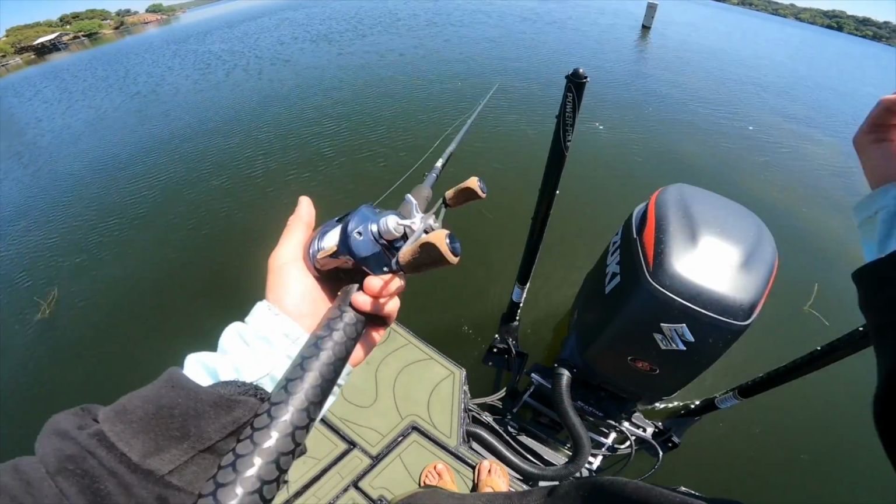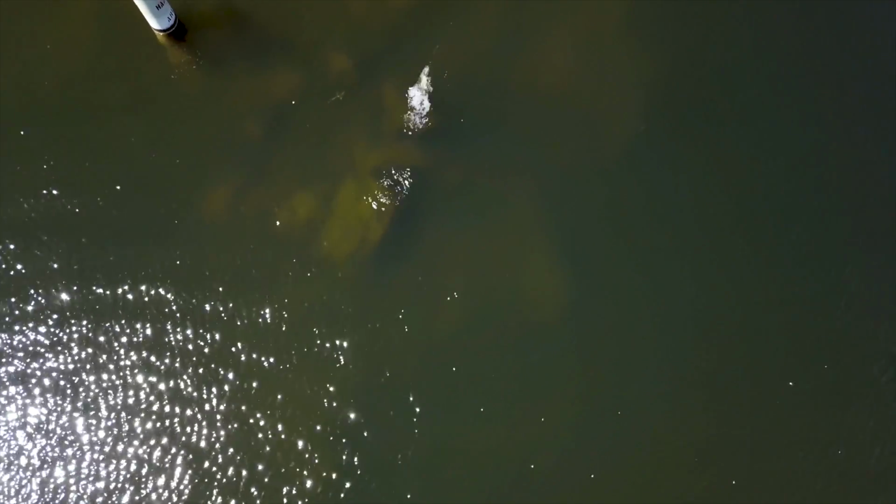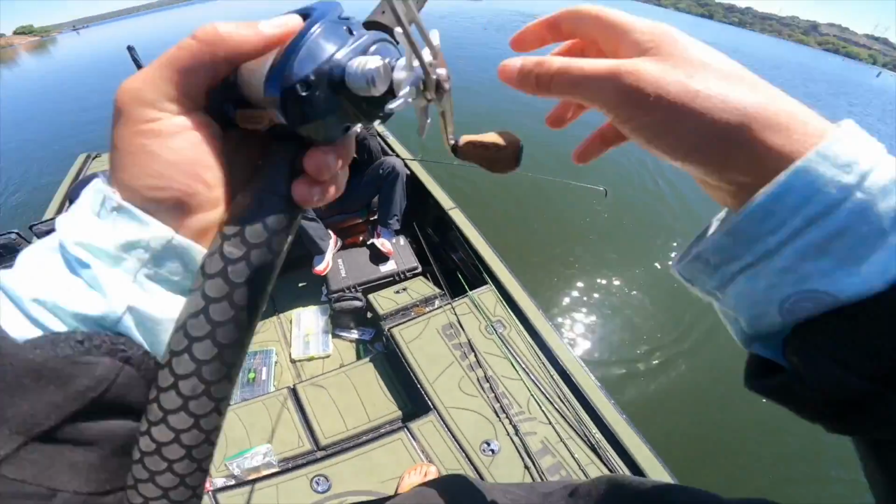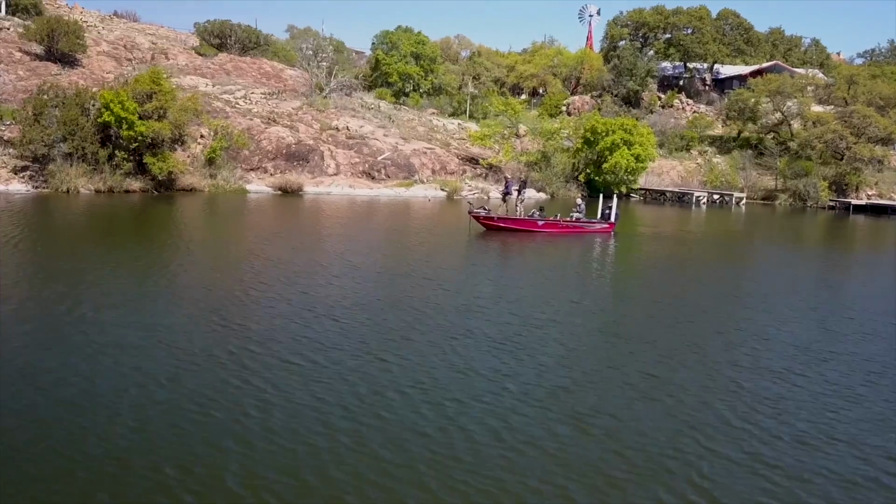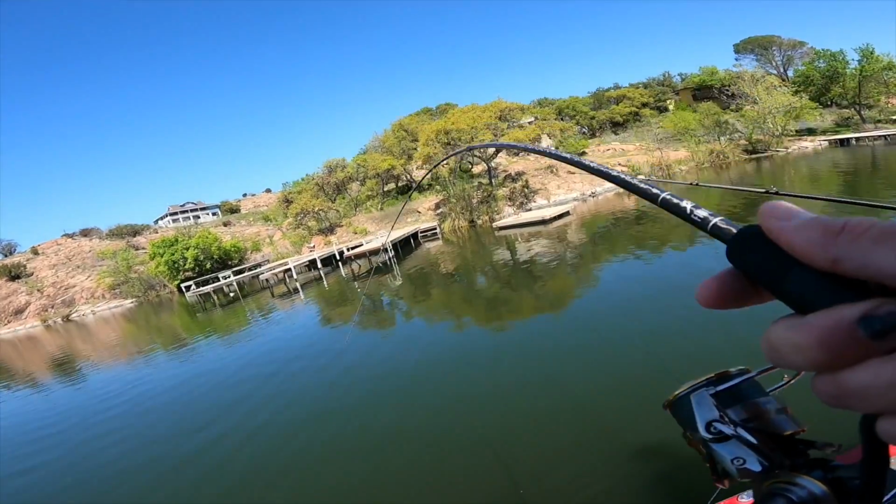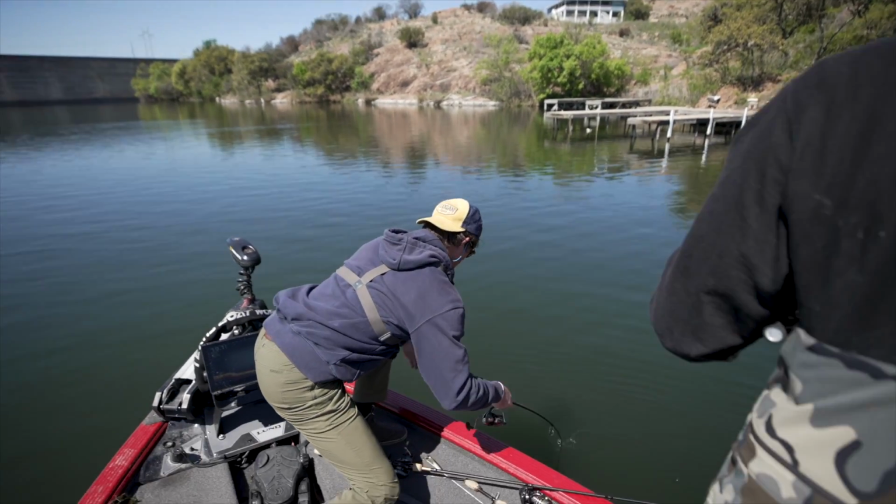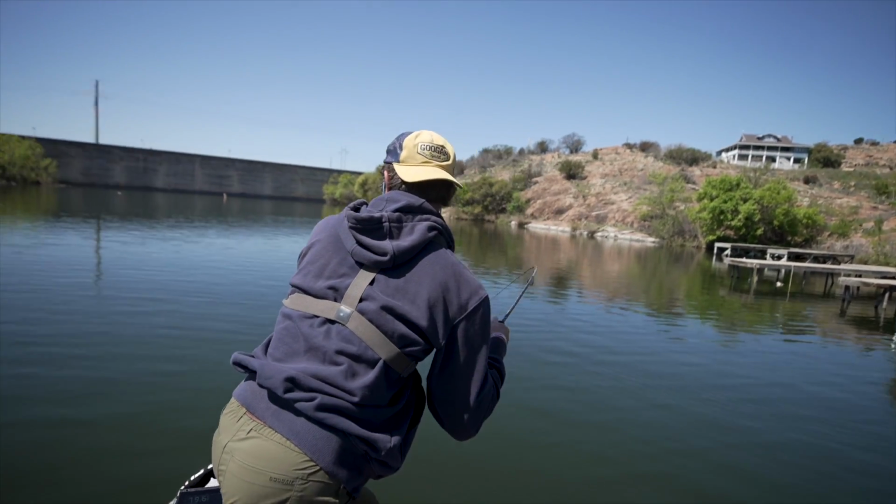Just hit it again, dude. Look at that. What? Oh, God, are you kidding me? Dude, I had him. What is going on here? He just smoked it again. Bite it. Bite it. Big. Oh my gosh. This is a good one. Dude, you need help? Buddy. Big one. On the scope.